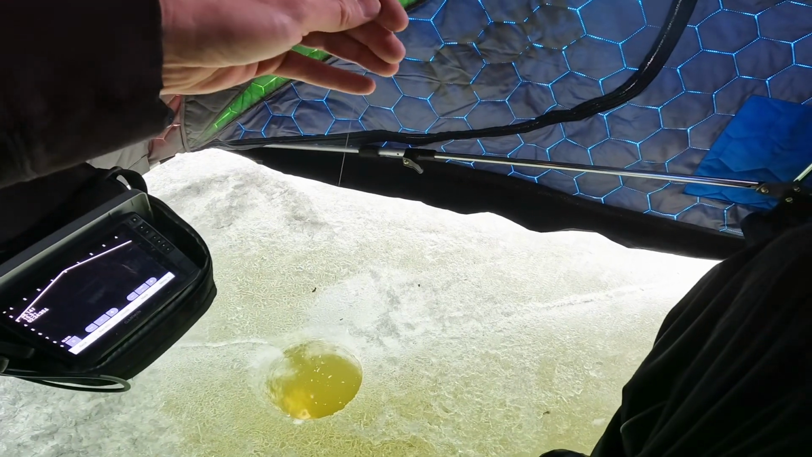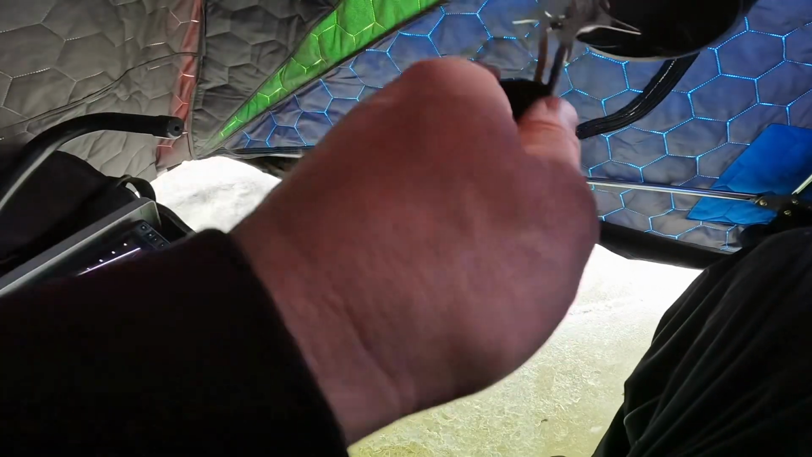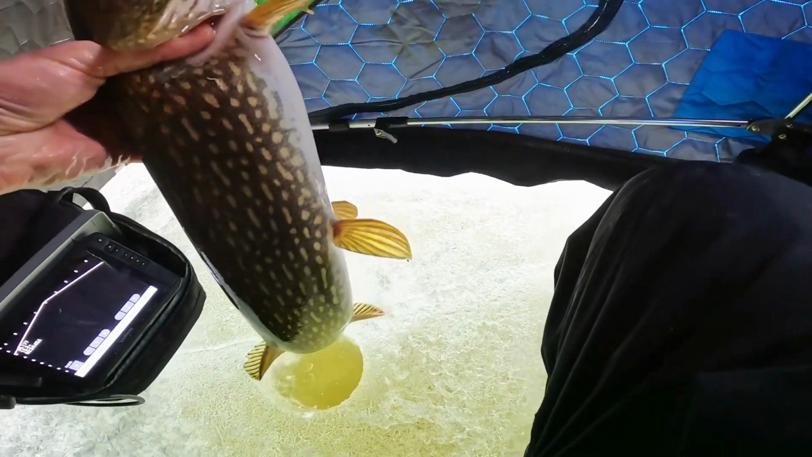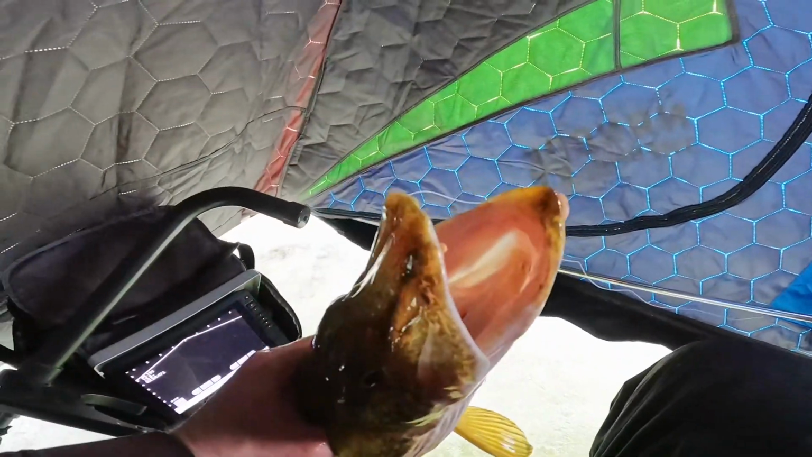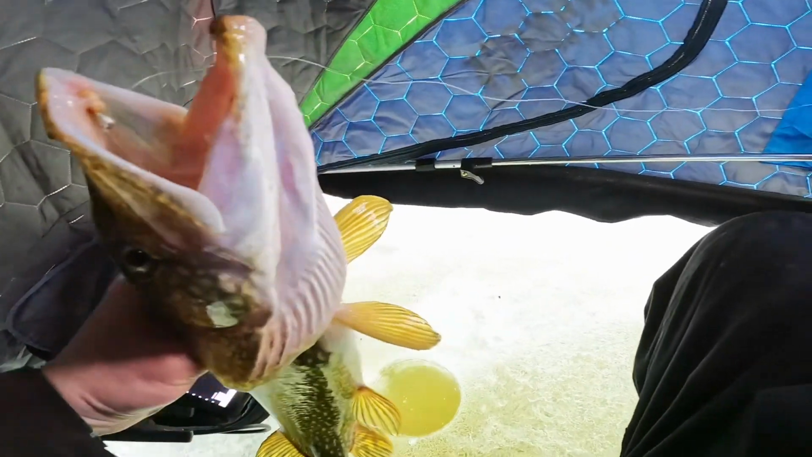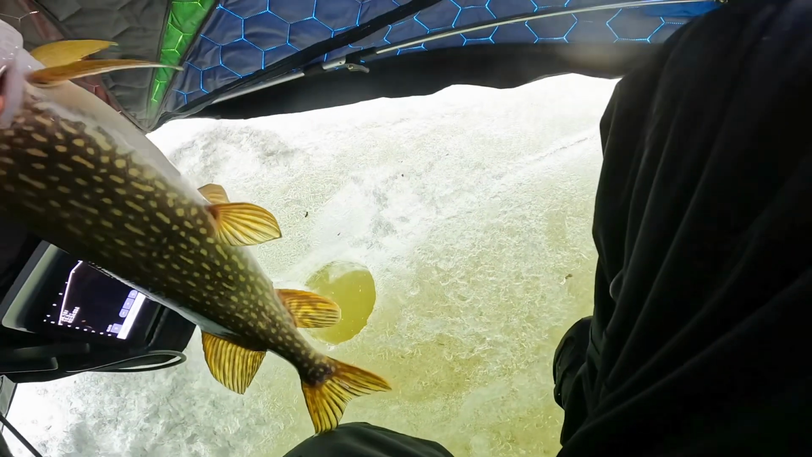Oh, nope, nope. I don't think he's hooked in a favorable spot either. I think it's just down the mouth. Oh, we got him. Look at that. In the mouth. Little waxy. That is crazy.